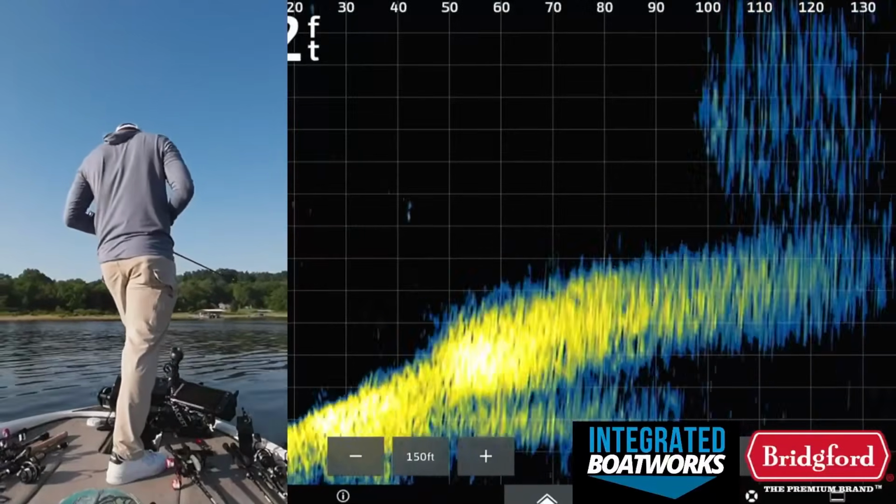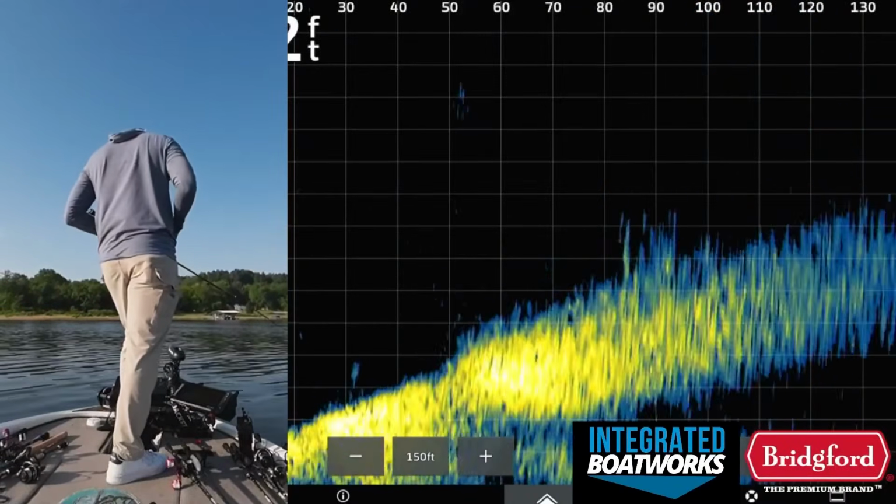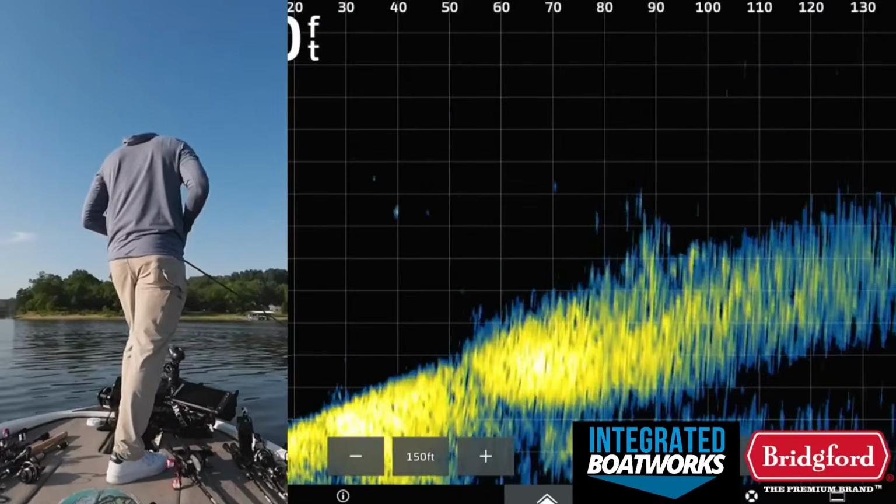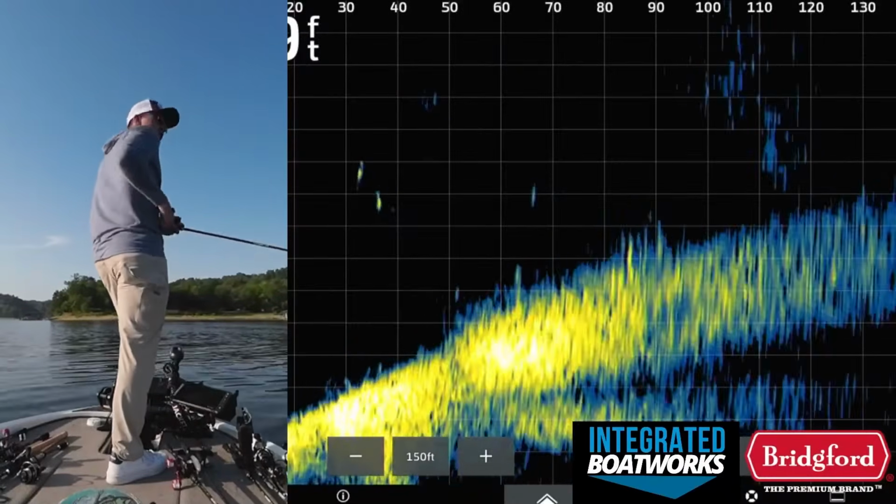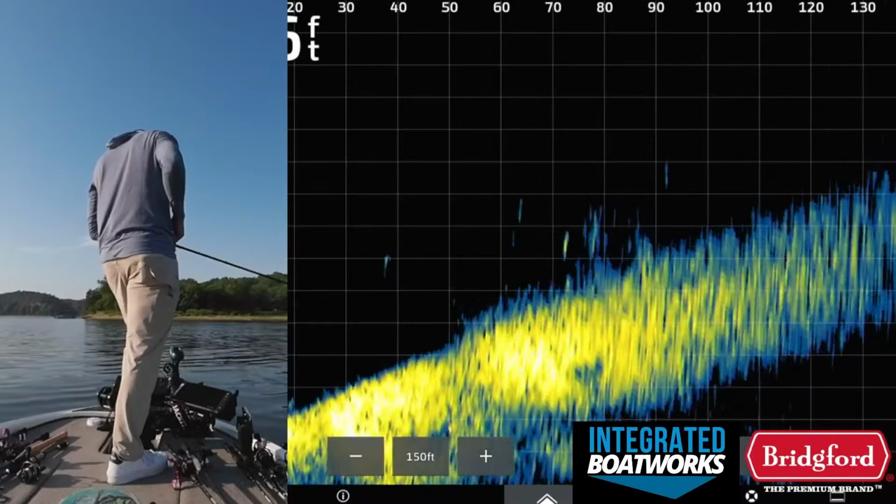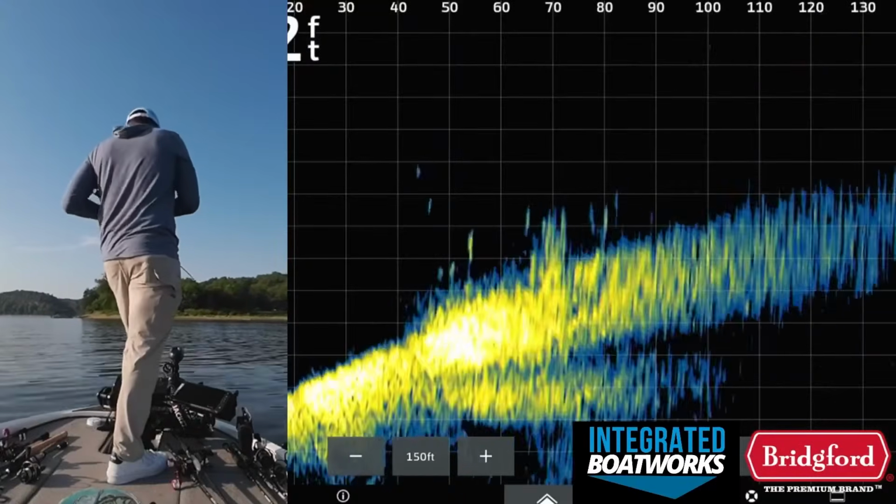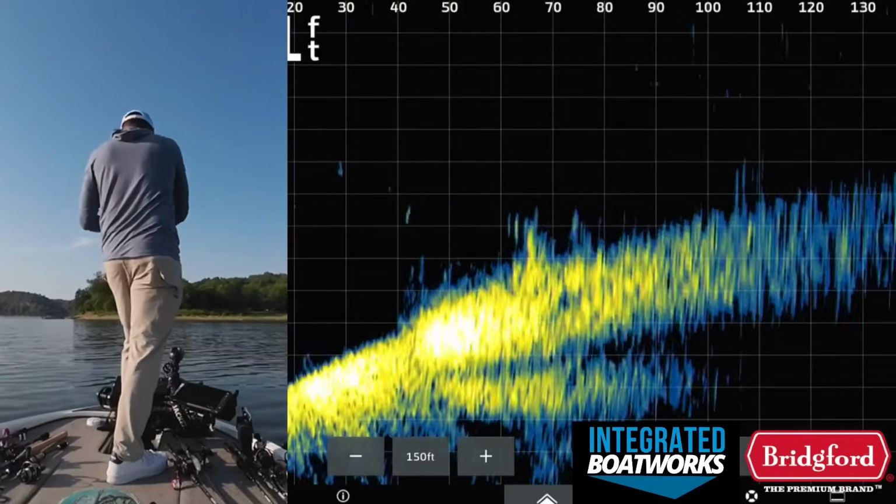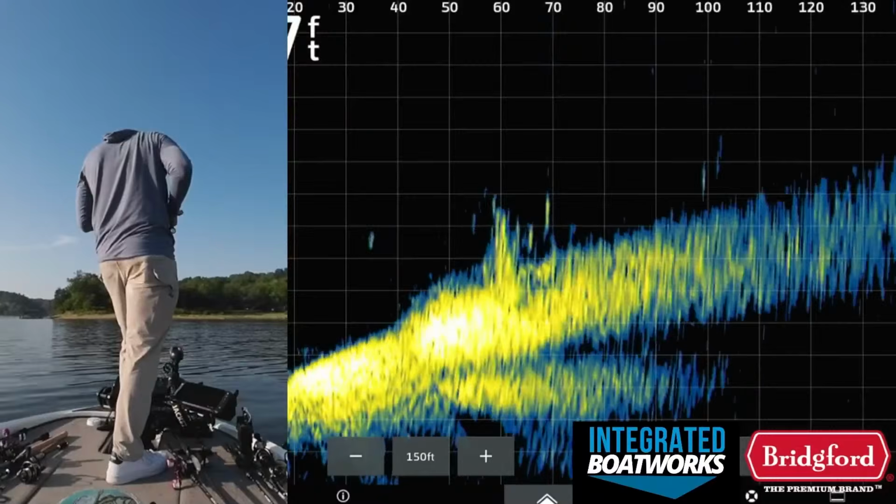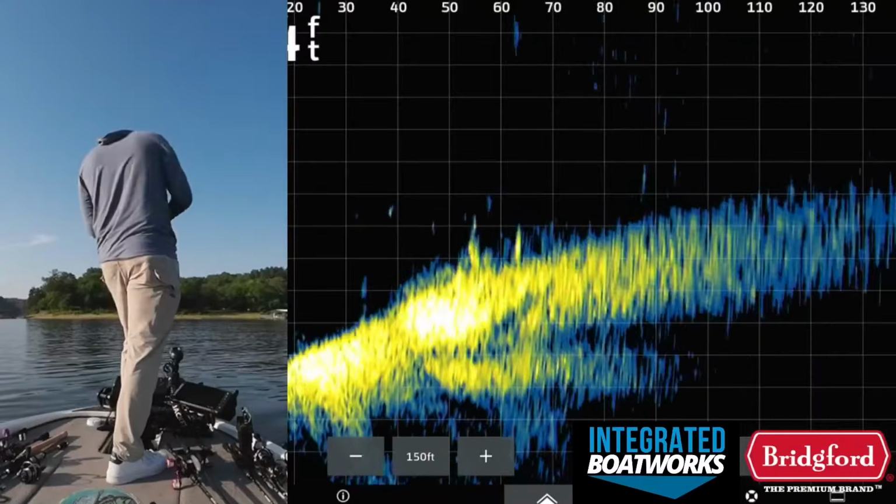Look at all that shad, 100 feet out, it's just a wall of shad. Good luck competing with that, my bait. Too much shad almost. Or not almost, definitely too much shad. Okay, toss my jig up there. There's one decent fish there.